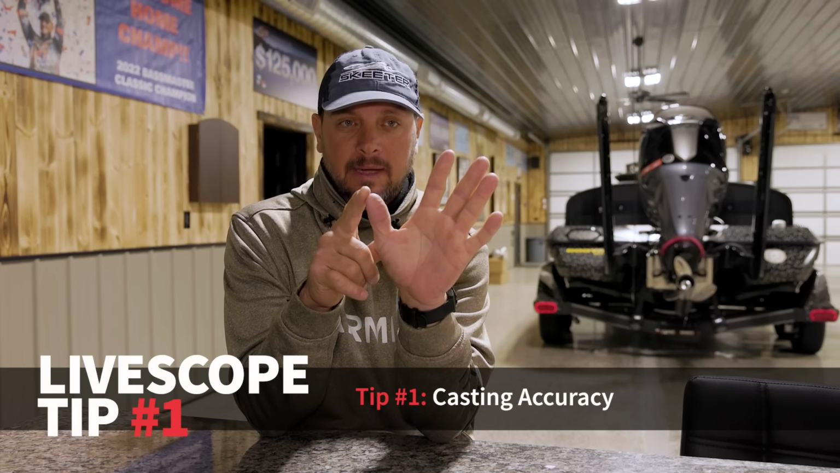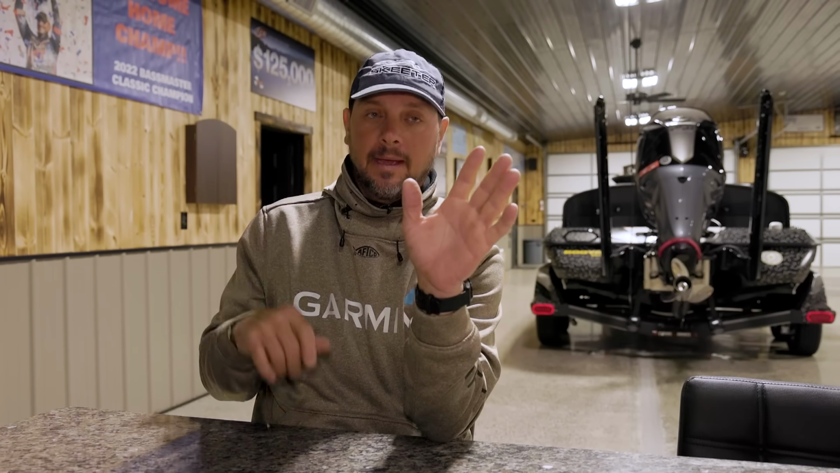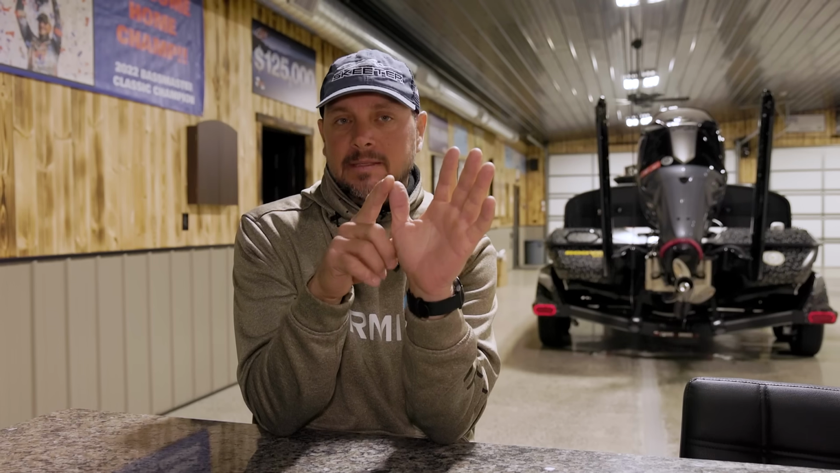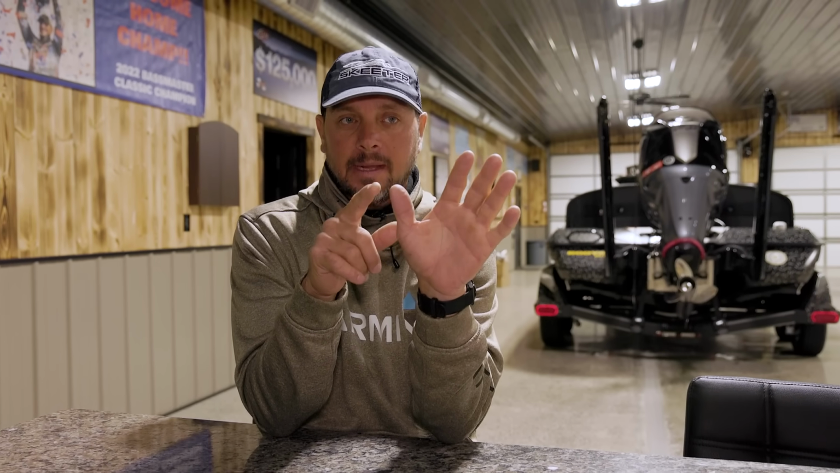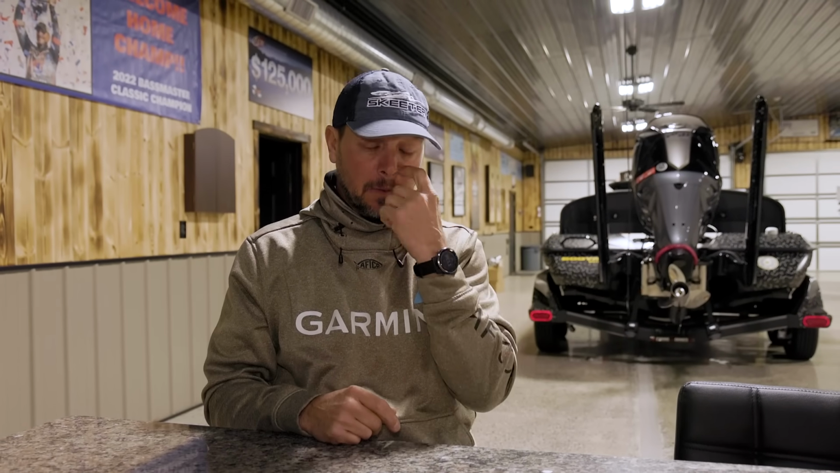Number 1 is be an accurate caster. You know, that we've always talked about that. To be able to flip boat docks and stuff like that, you got to be an accurate caster, and absolutely you do. And I don't know that it's more important, but it may be more important in live scope than it is just flipping docks or throwing a spinnerbait or whatever.